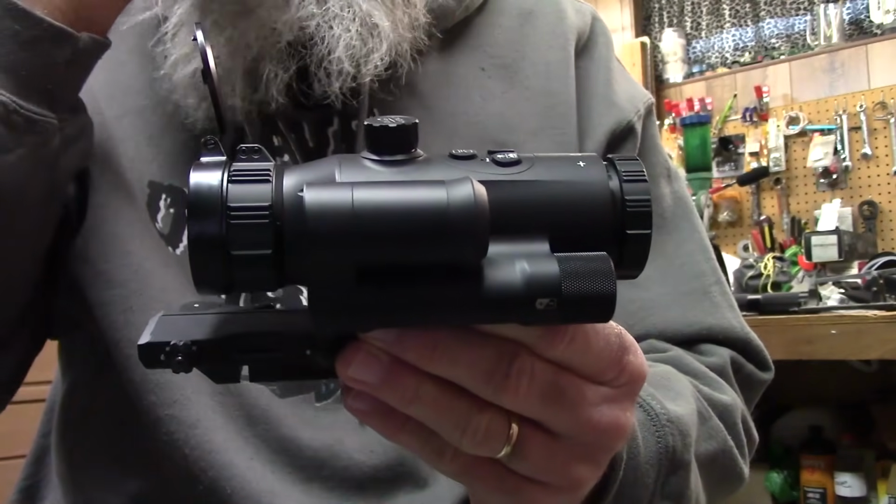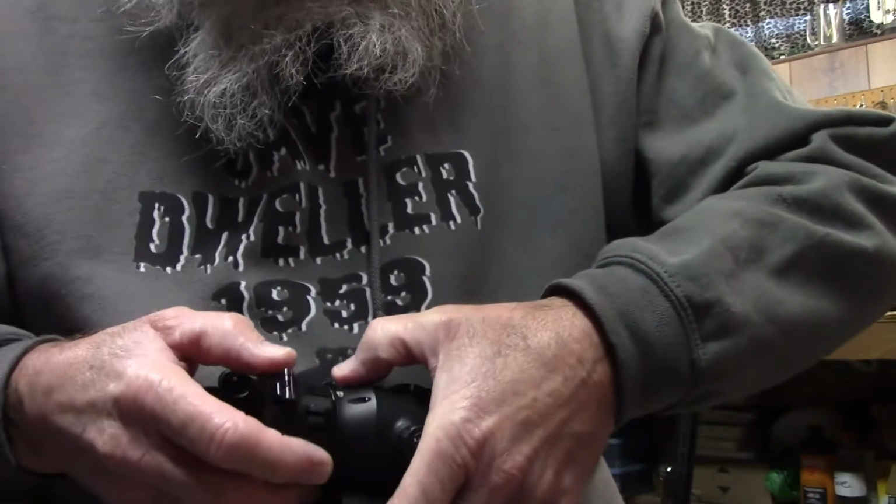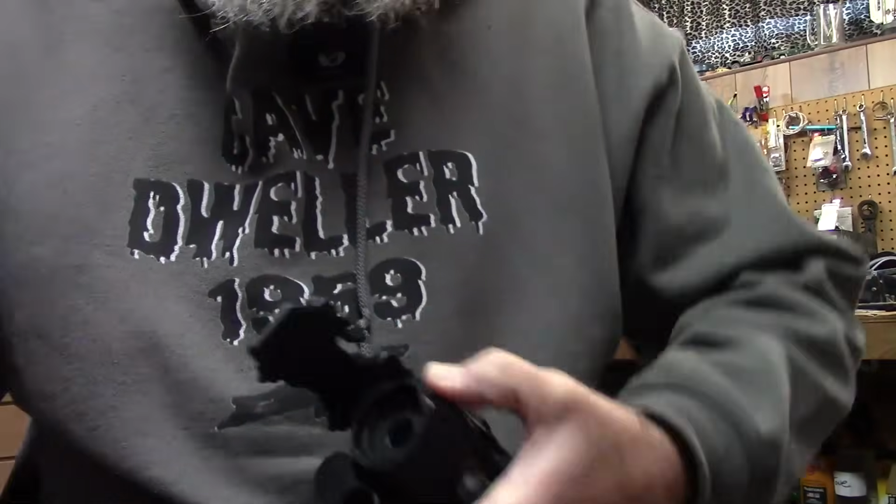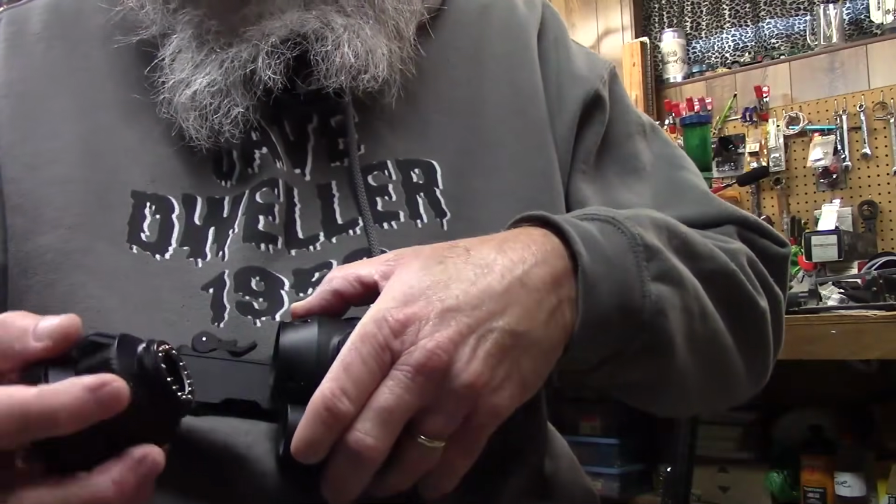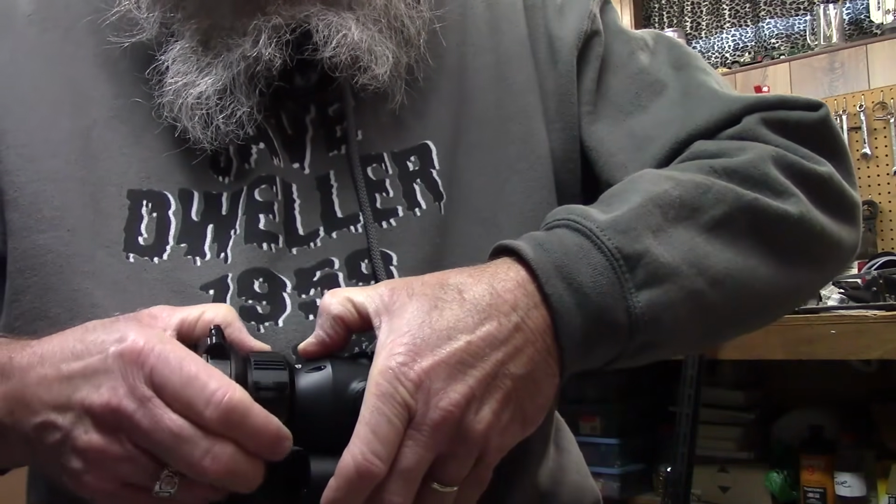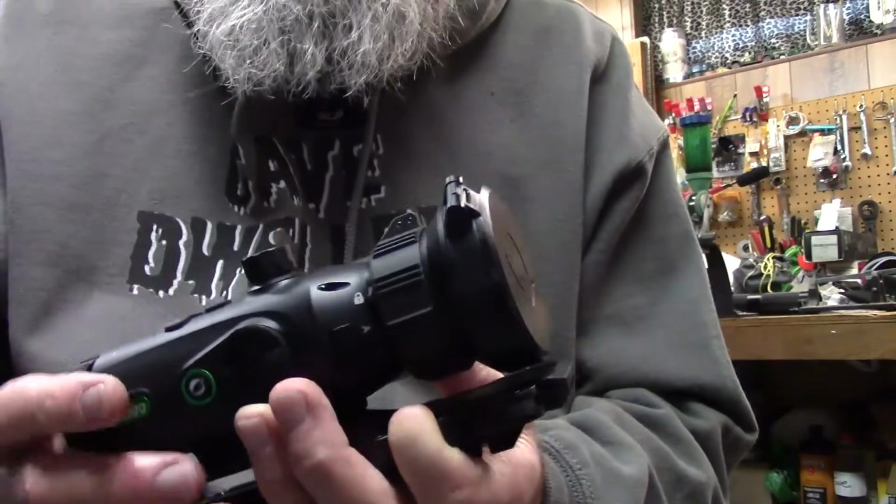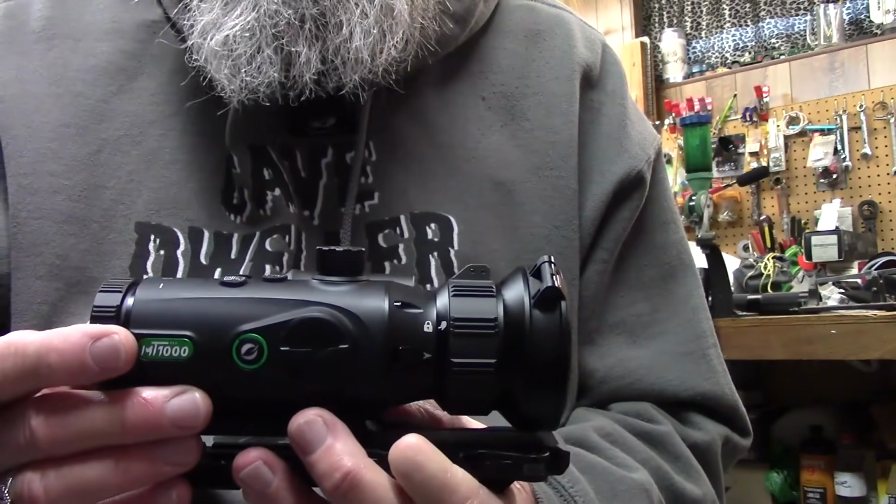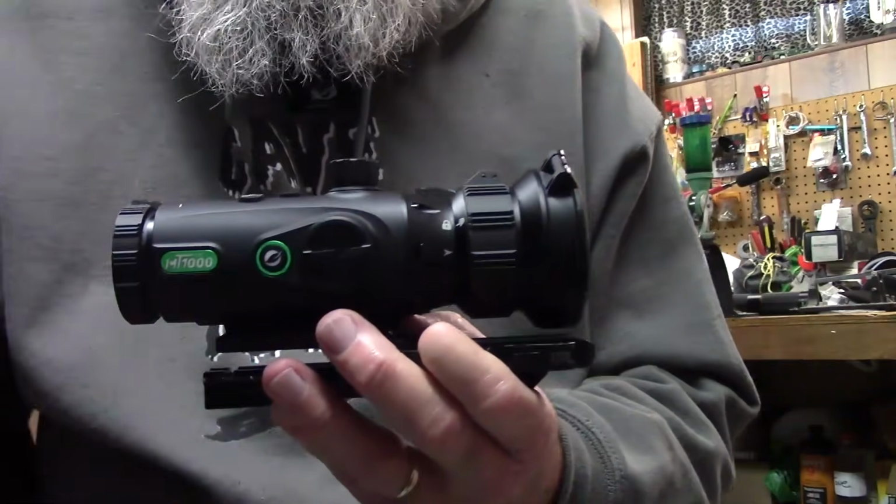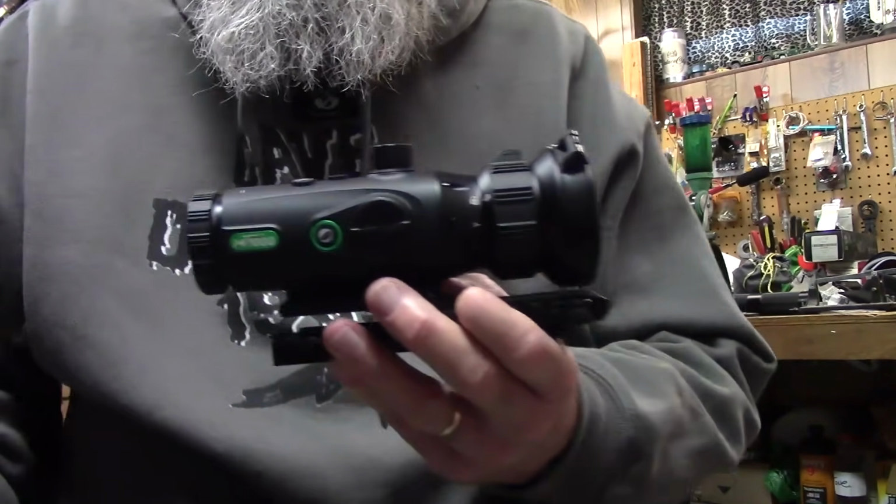The other day was the first time I ever put this lens on, and there is a noticeable difference in picture quality. Now, depending what you're doing, you know, South Dakota hunting coyotes at night, that is the biggest thing. You go south of here, down in, I'm just going to say Oklahoma and Texas, they got hogs. God, that just looks like a ton of fun.